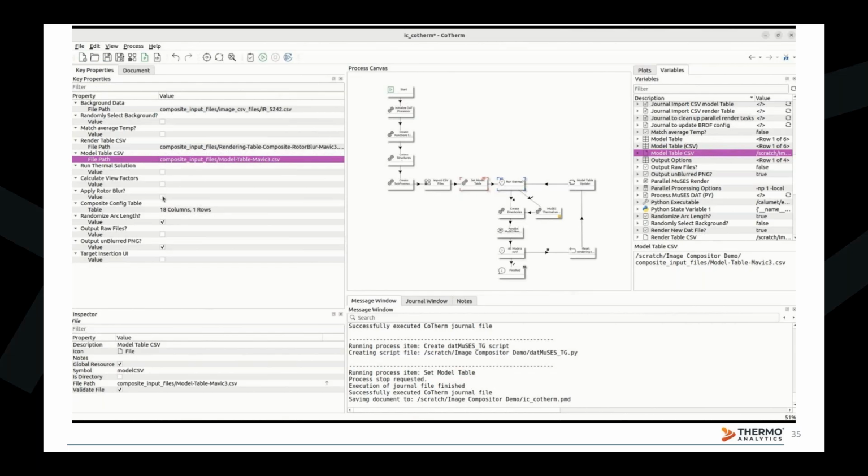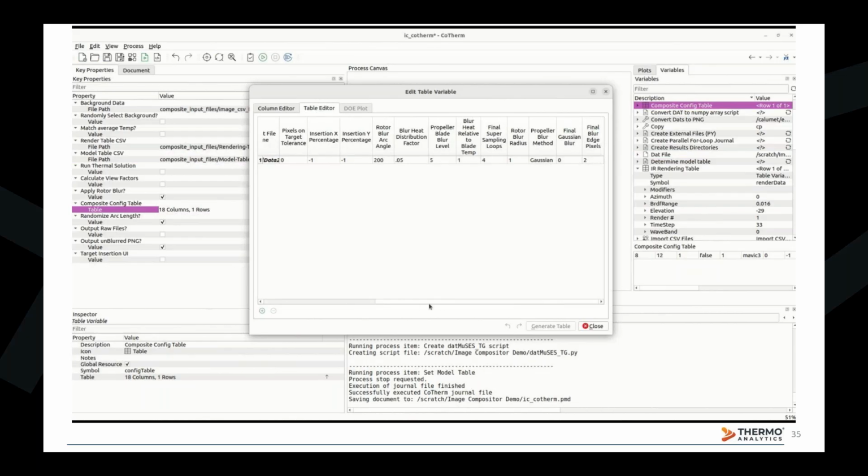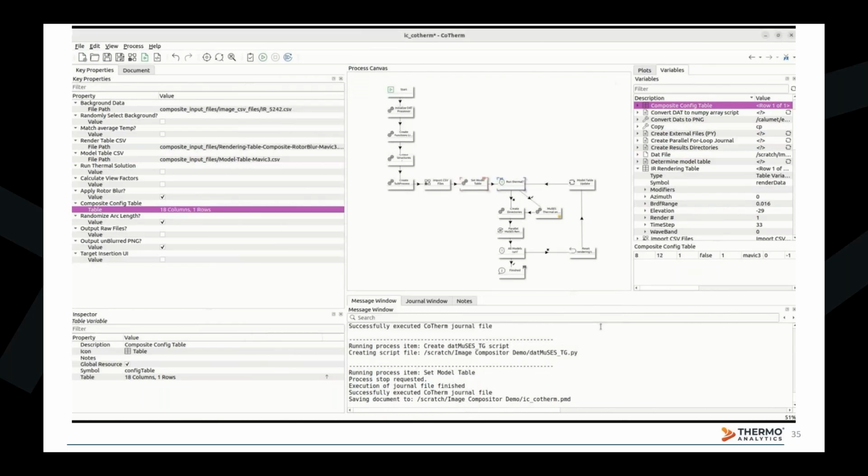If there are propeller blades present on the model and the rotor blur effect is desired, enable the rotor blur key property and configure the rotor blur parameters in the composite config table key property. Each of these parameters controls the visual appearance of the rotor blur, such as the relative temperature of the inserted pixels, the radius of the blur effect, the method and level of the blur applied, and the shape of the blur arc. Different blur arc lengths simulate images captured with different integration times. And to randomize the arc length of every image generated, enable this key property here. Finally, select which output types are desired for each rendering.